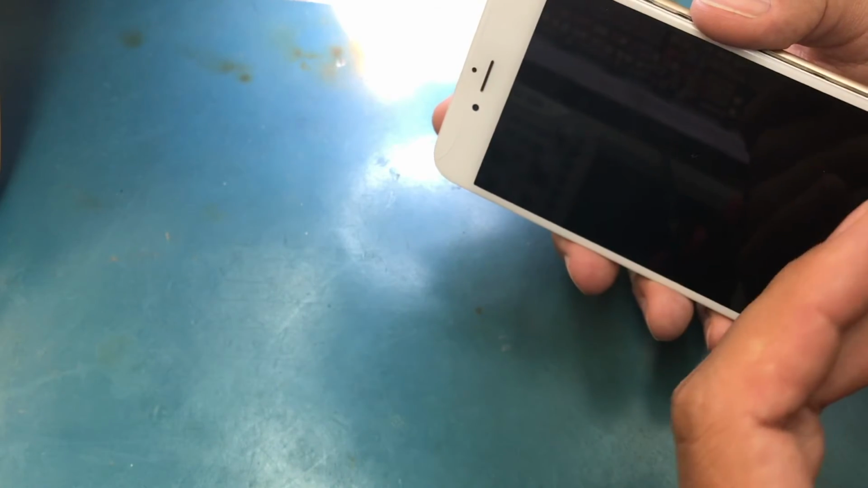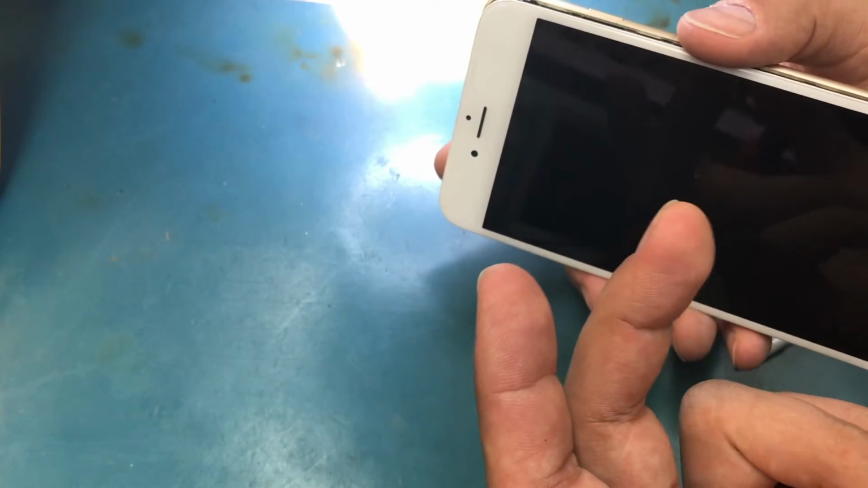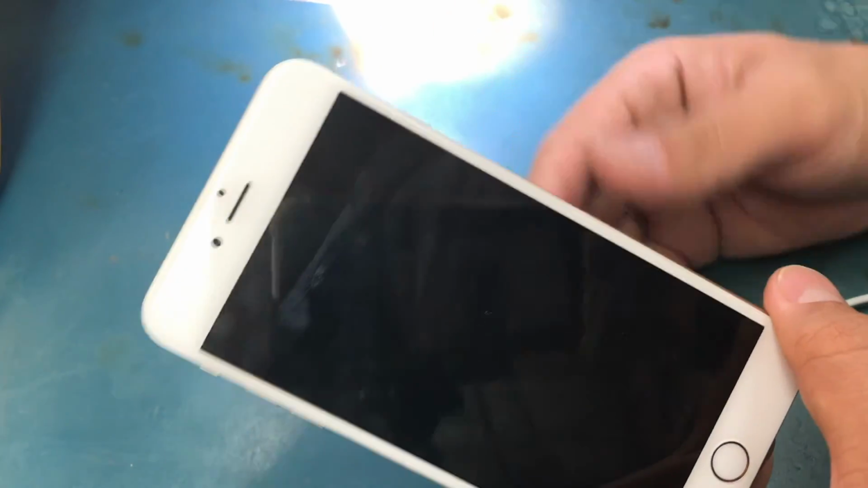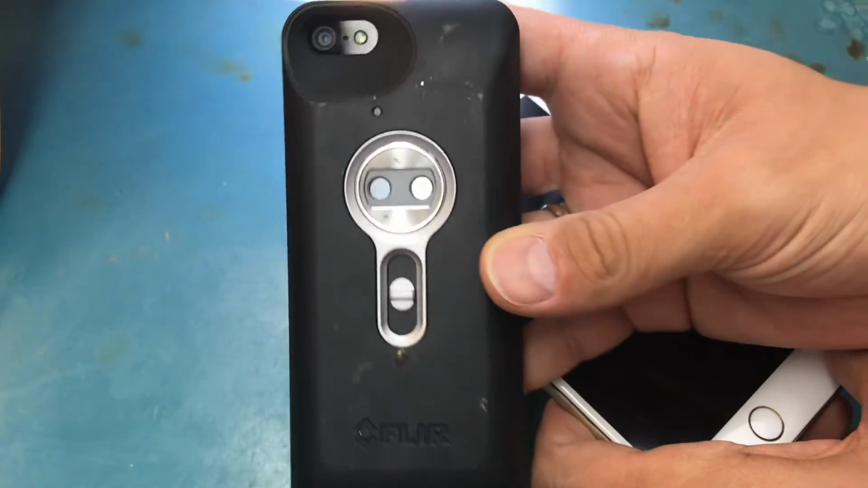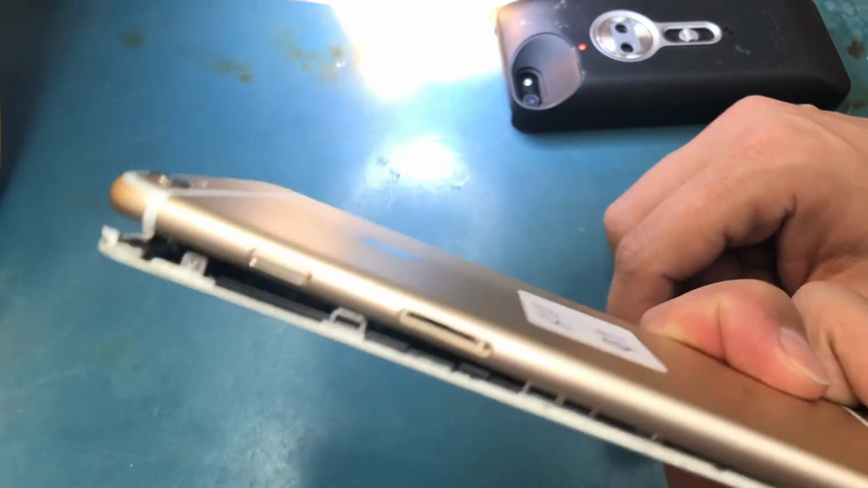And then you can use multiple options, multiple techniques to discover that short, but the one that we explained in this video, using the thermal imager, is the fastest.